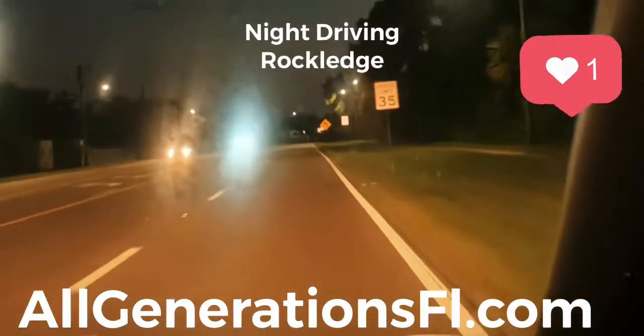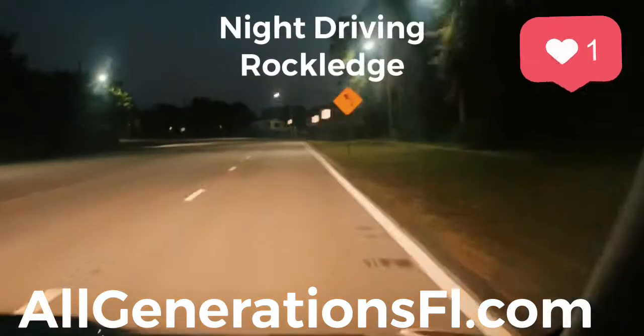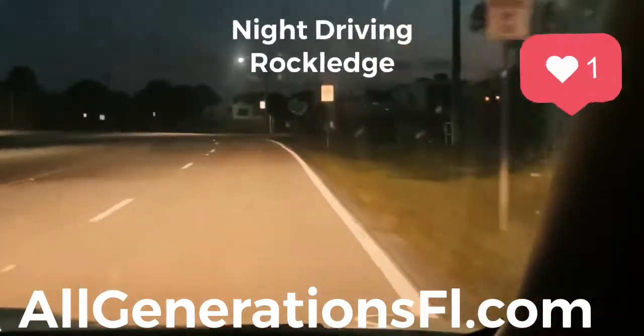So let's see, speed limit is 35. You got a curve. What's your speed? Like 30. You're right on 30.